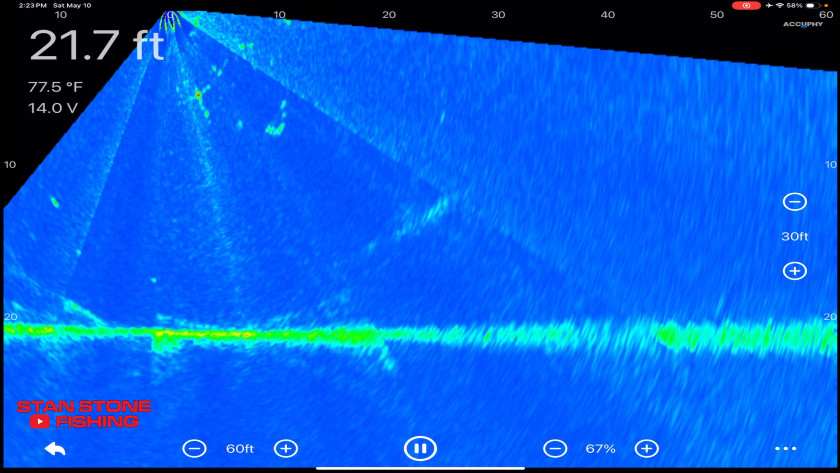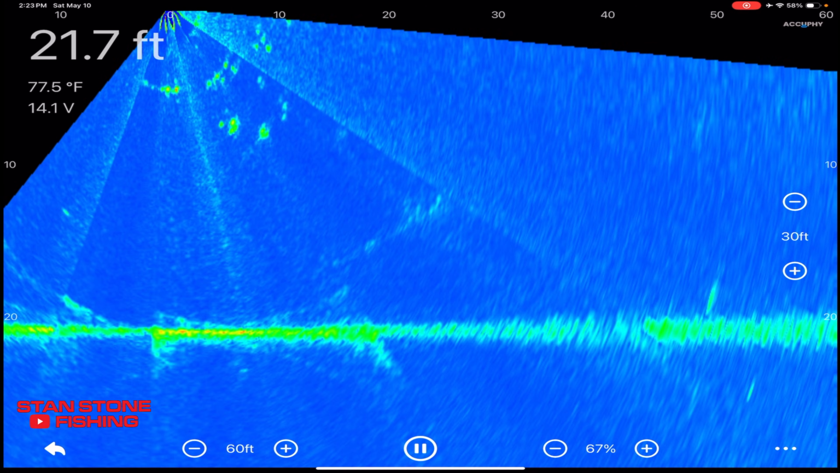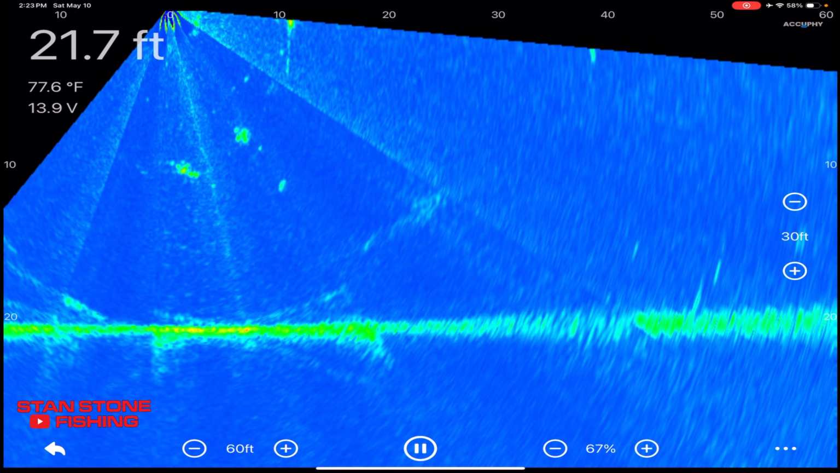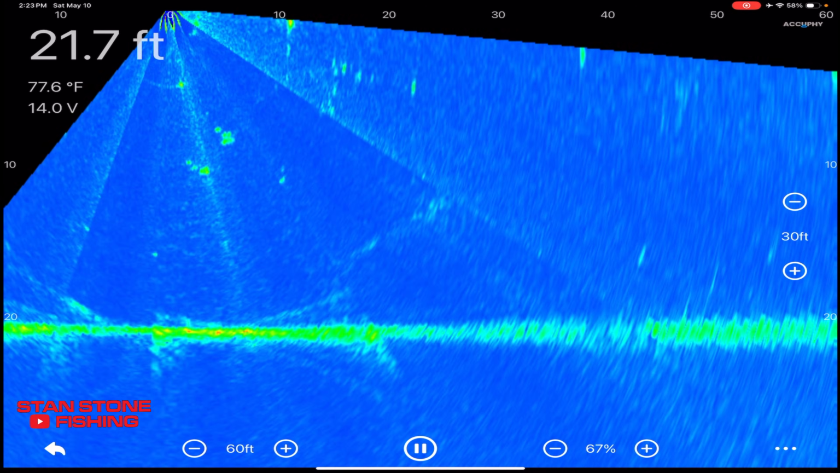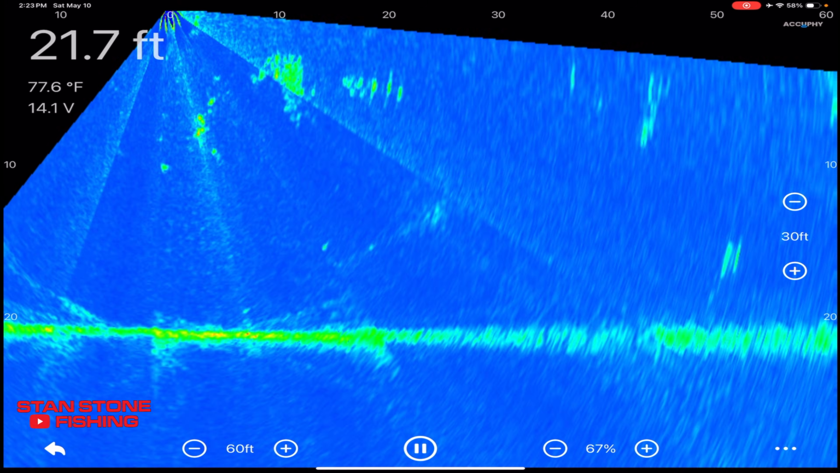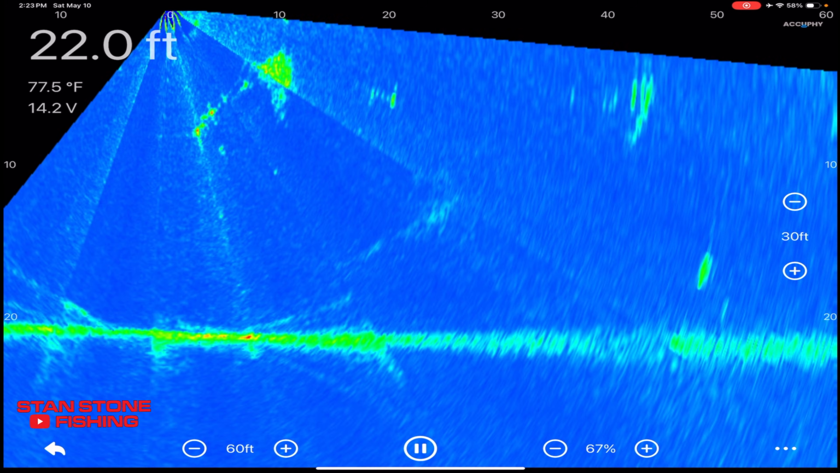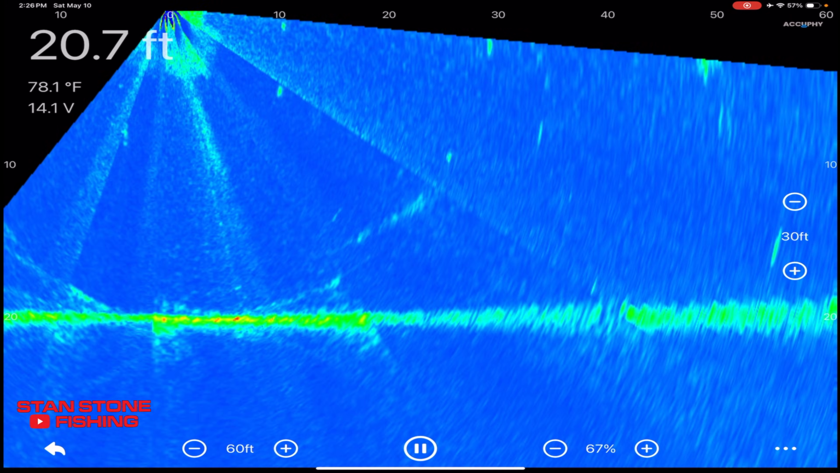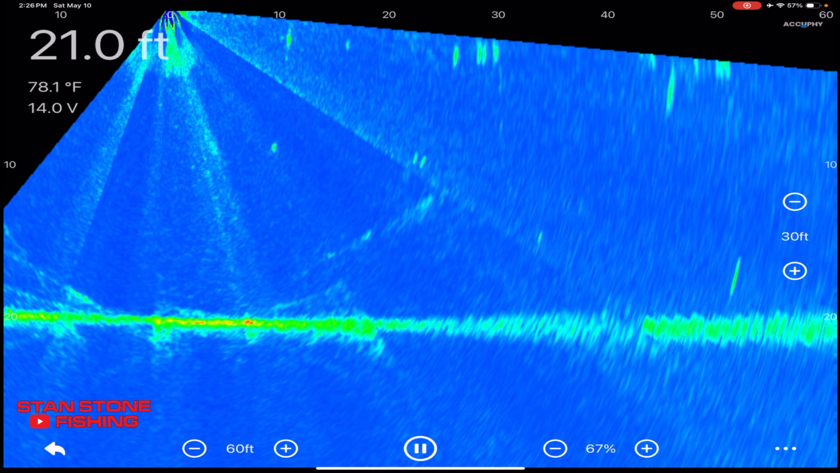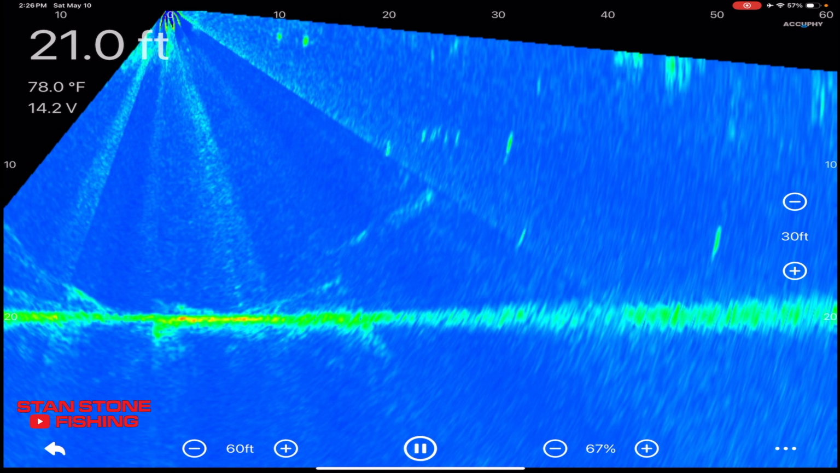Those are just small fish. But as you can see your jig all the way down. All those bait fish. Man, I tell you, they have really done a good job with this app, and I am impressed.